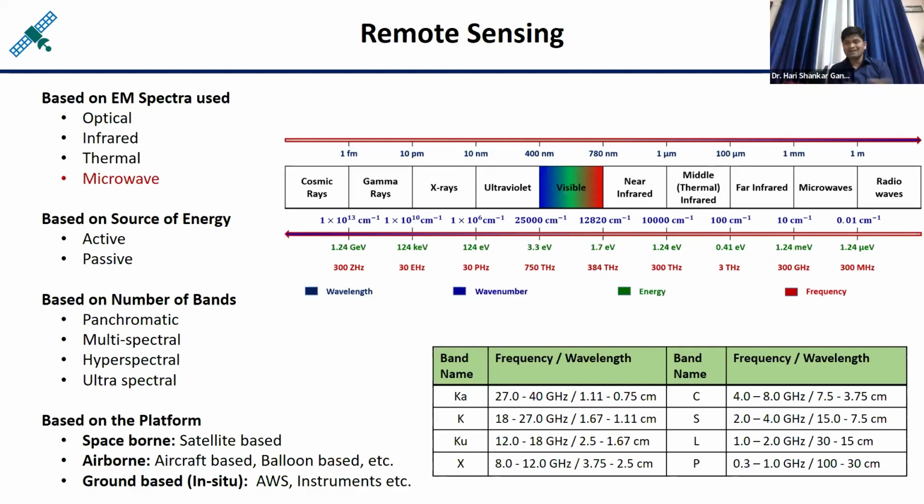It means these are all levels of energies. It means the sensor is capable to observe which types of the energy, whether radio waves or microwaves or thermal infrared or near infrared or visible or ultraviolet or X-rays or gamma rays or cosmic rays. This is the characteristic of the sensor, which type of the energy the sensor is capable to observe. Okay, so the flow of energy is important. Based on the energy itself, you can classify the remote sensing.